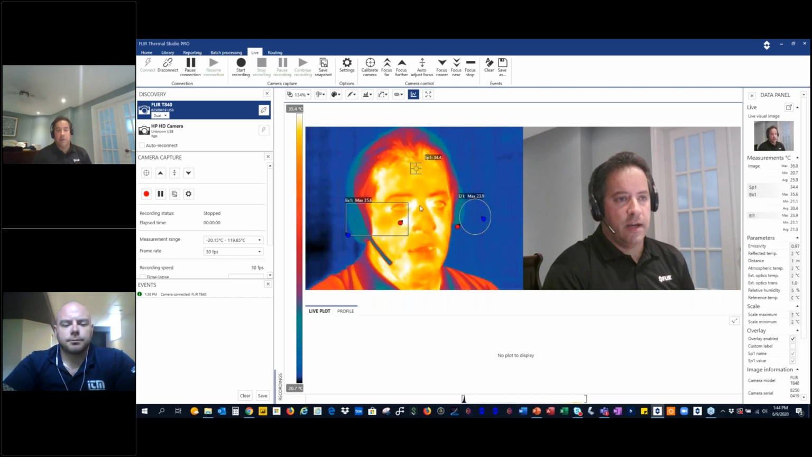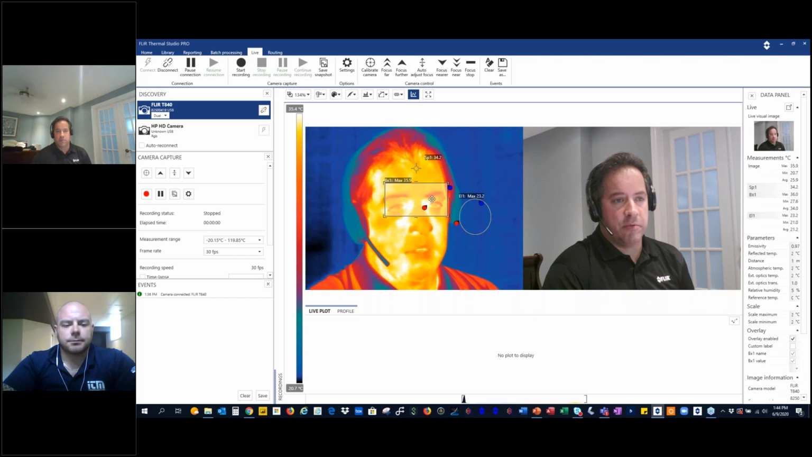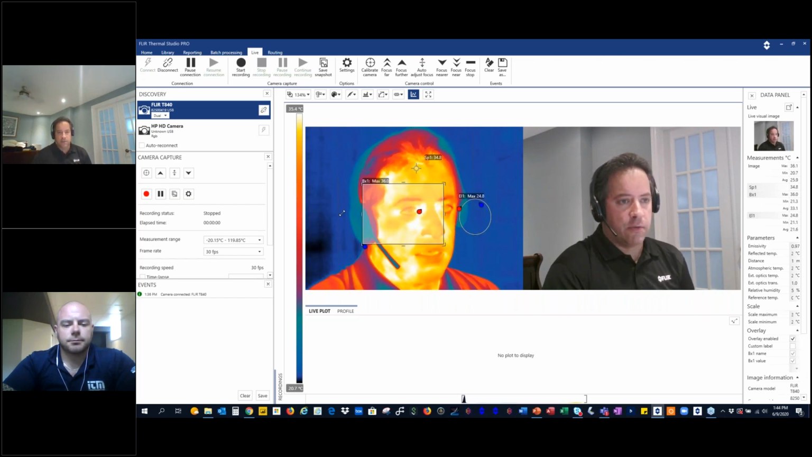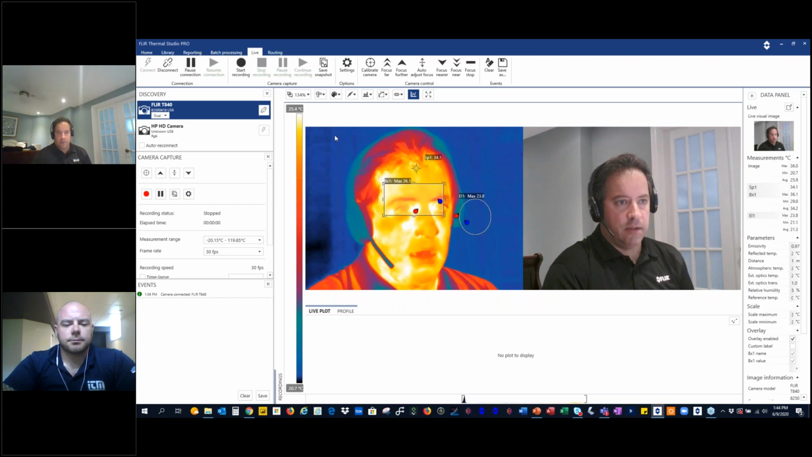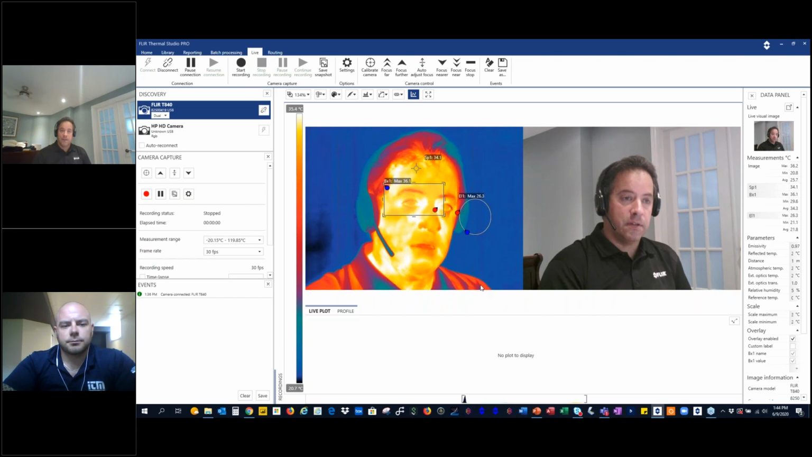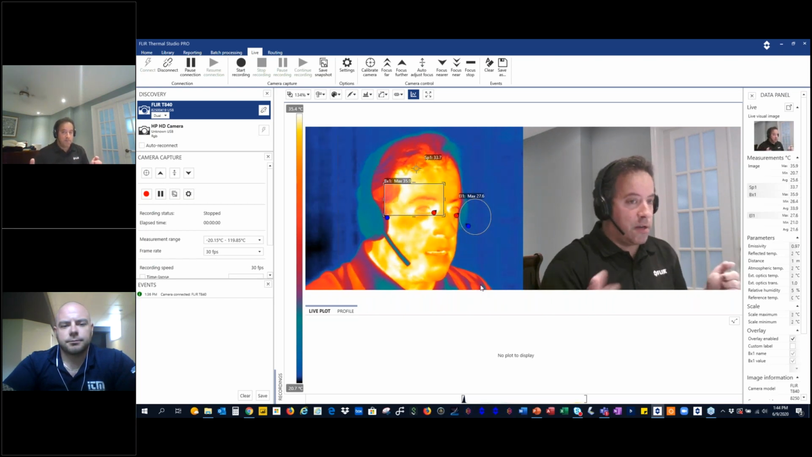around. But most of the time for the EST mode, everybody's just using one zone that can be resized. If you don't use the silhouette, you can resize it to any shape you want. Every pixel is given a temperature measurement. And the nice part is any image you capture is just a JPEG image. So it's easy to share.